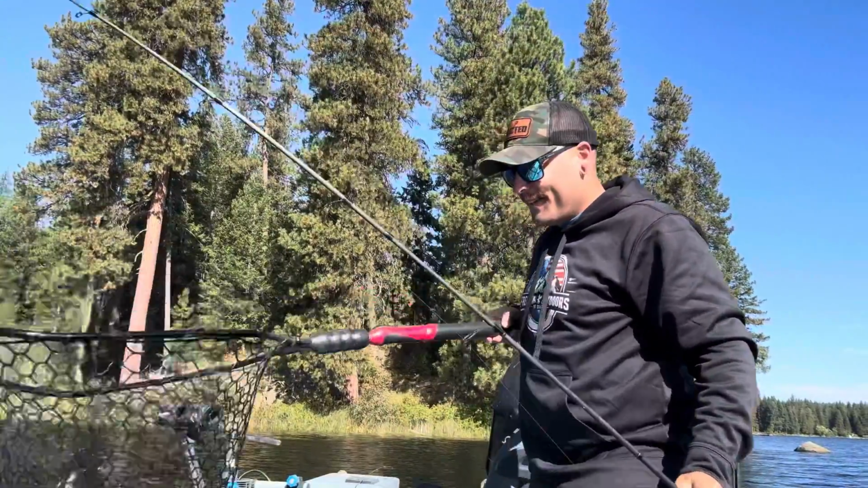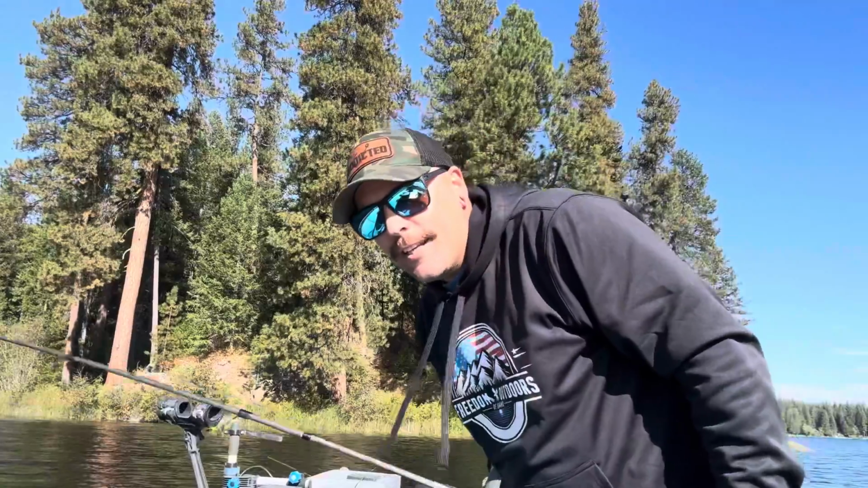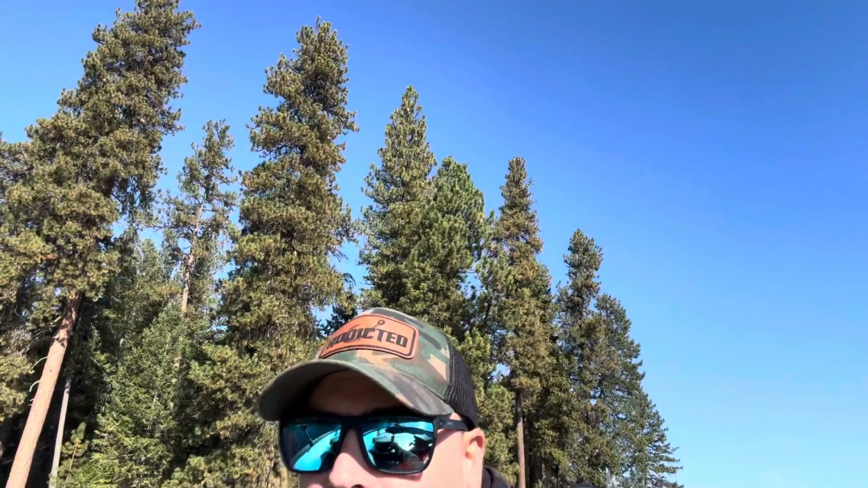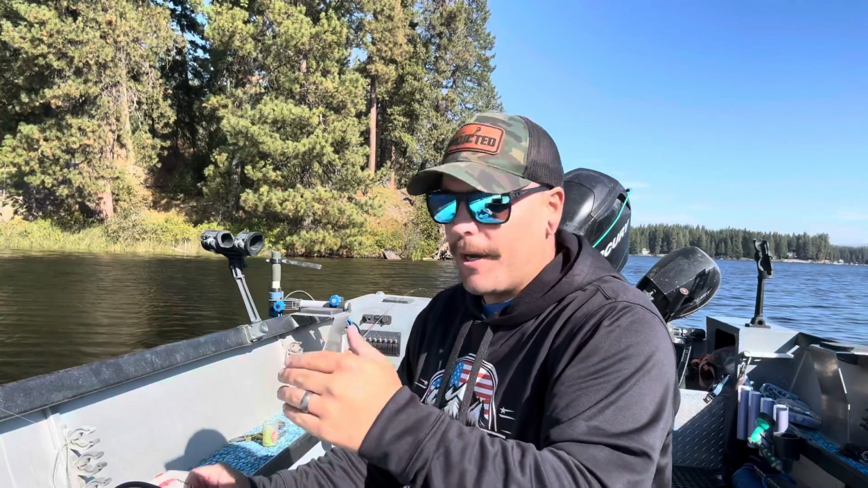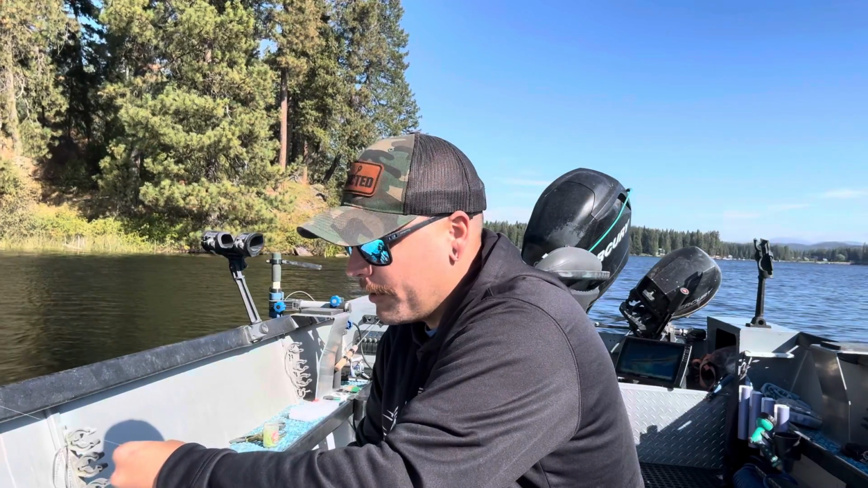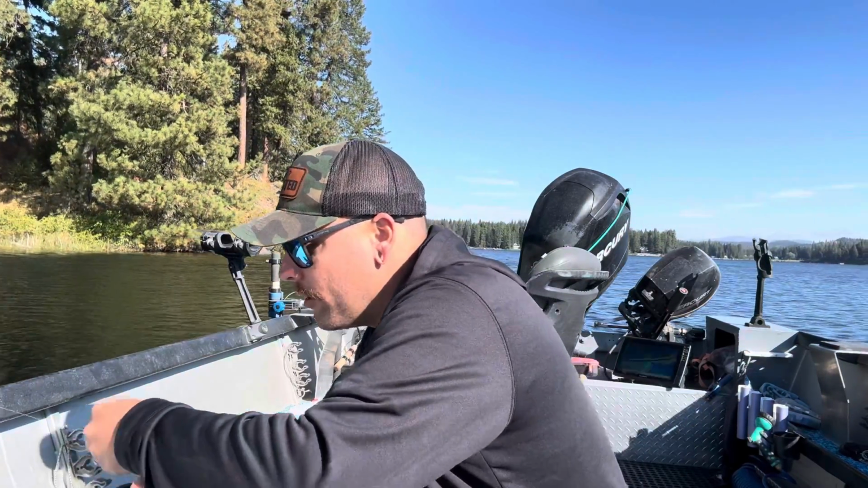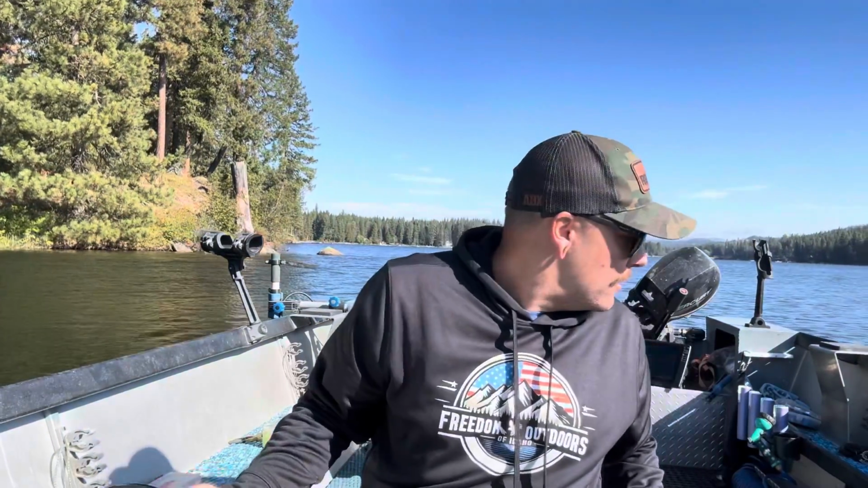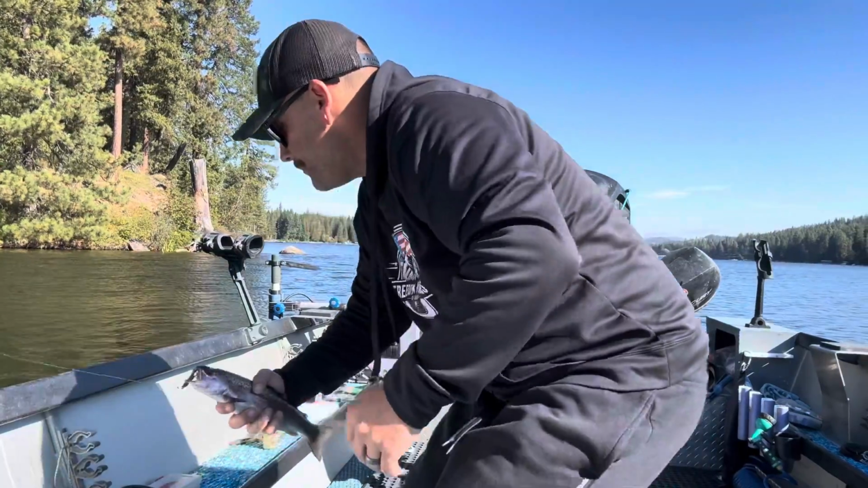Yeah, there we go. Number two. I'm just slowly moving the boat around. I was back here about another 300 feet. I'm just slowly working my way up this shelf line, keeping an eye on the live scope, looking for fish that are suspended higher in the water column. It seems like the higher in the column they are, the more active they are, and the more likely they're going to bite it.